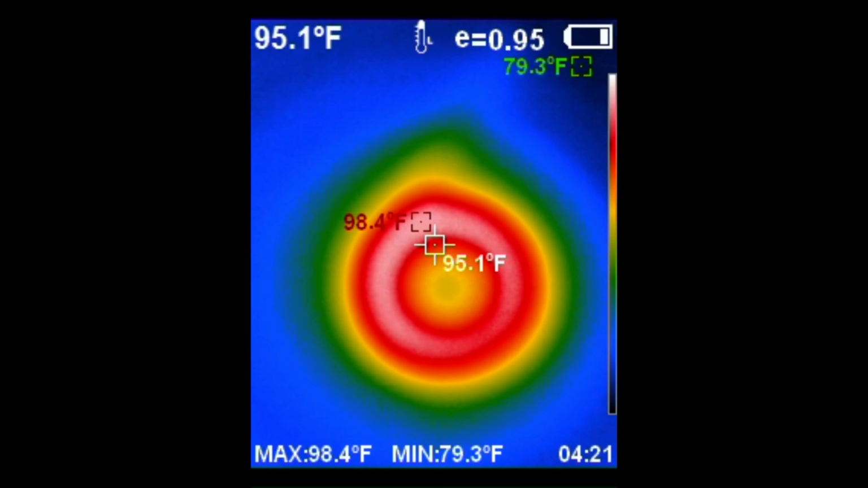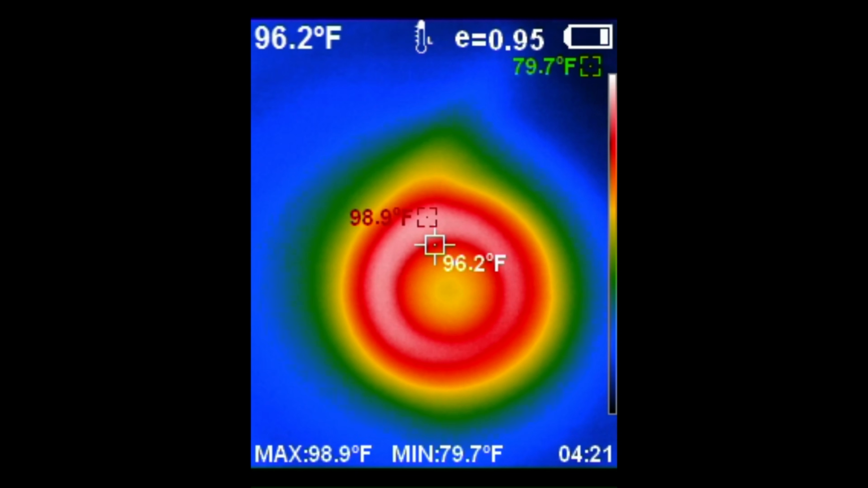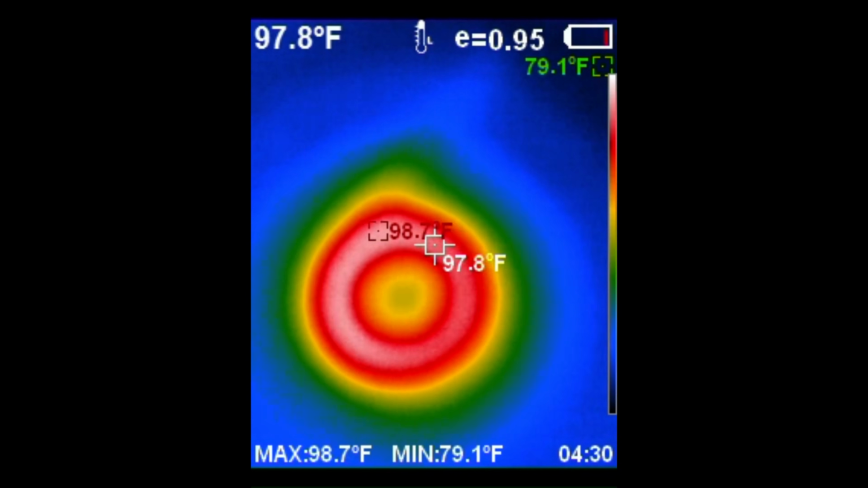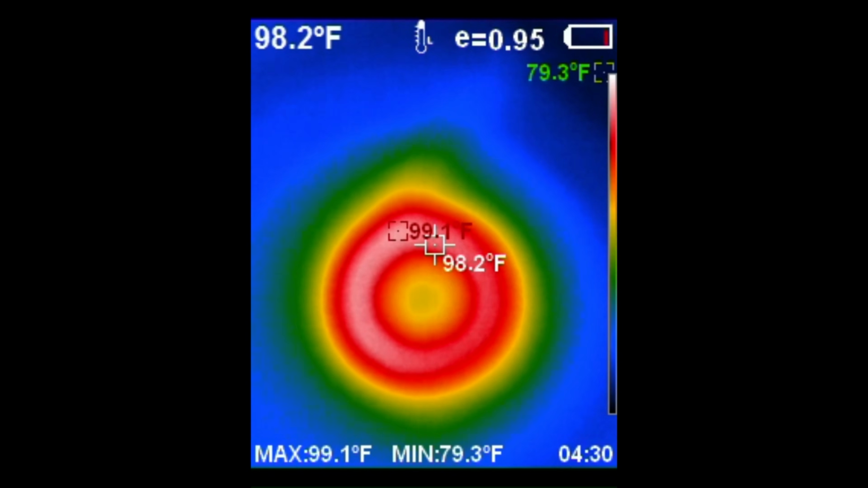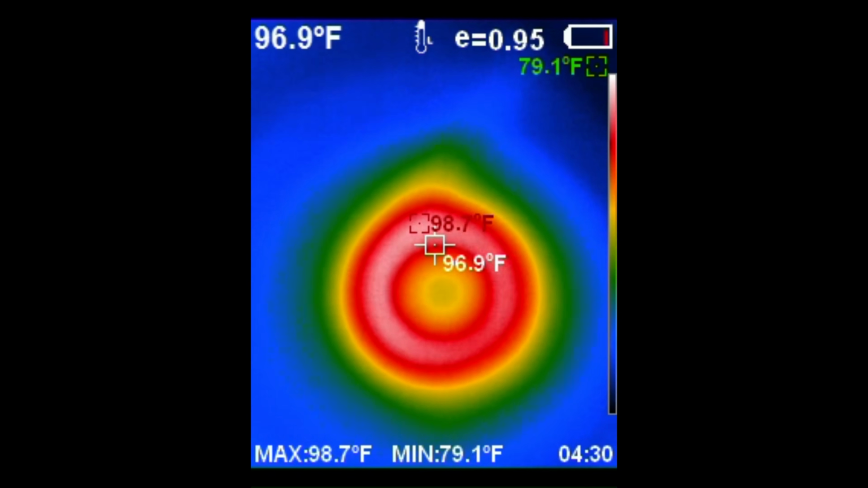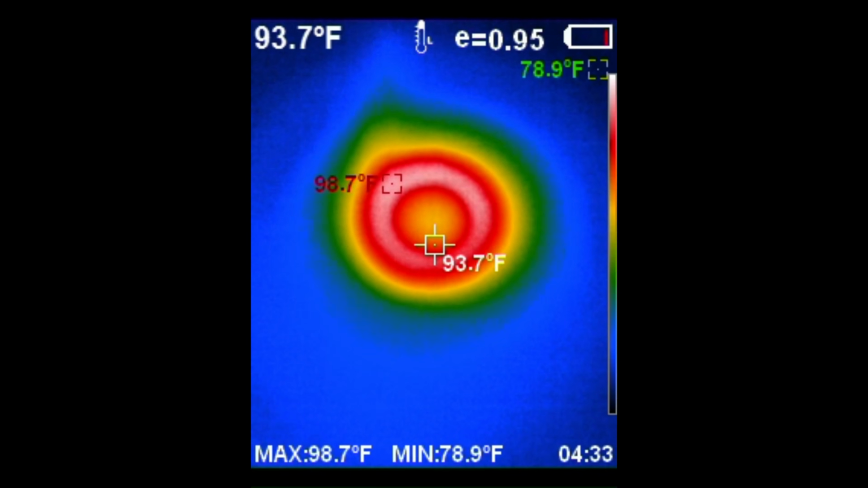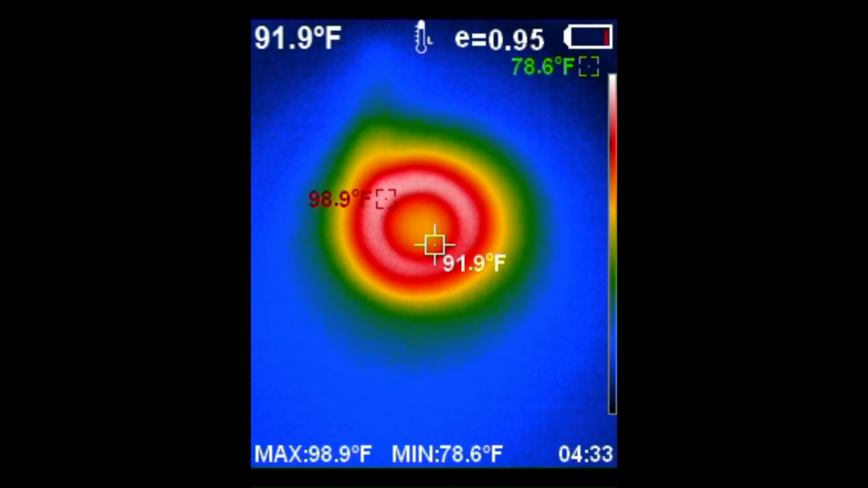Higher frequency definitely causes the coil to generate more heat, but as I increase the frequency, the amount the temperature increases with frequency goes down. Kinda weird. I think the temperature is about the same for 5000 as it is for 2000. Frequency isn't making much of a difference anymore. And finally, for 10,000, temperature is lower. It's going down as we increase the frequency now.